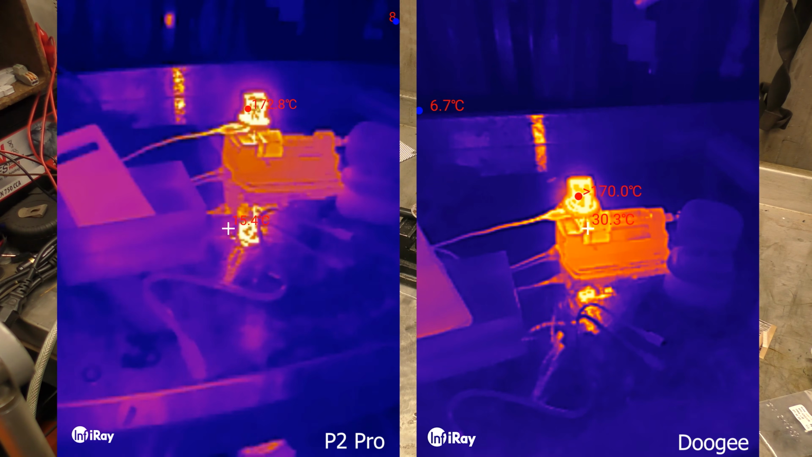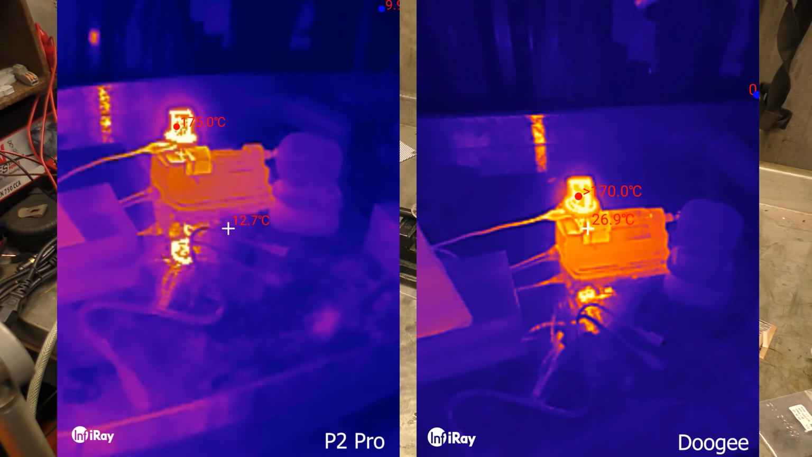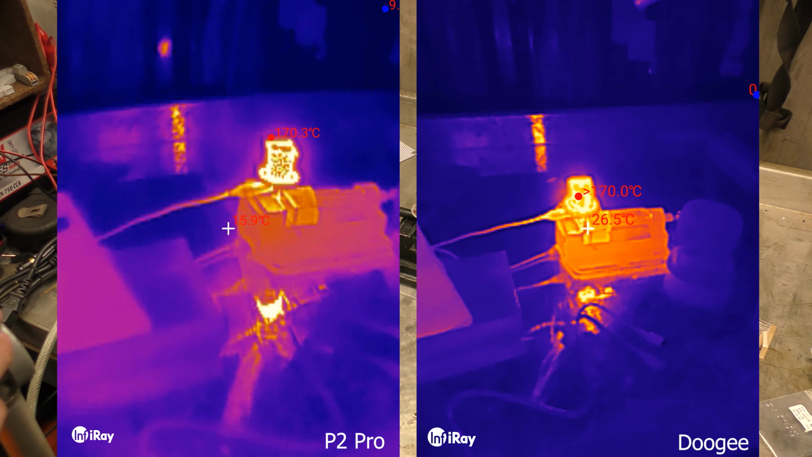What button is it? That one? Nope. Literally used it a moment ago. That turns the light on and off. Right, there it is. Range. Right, we're back to normal range, and we can see the images much better.